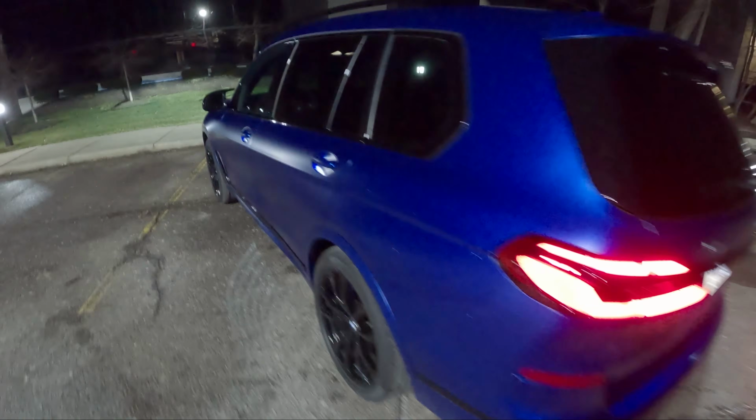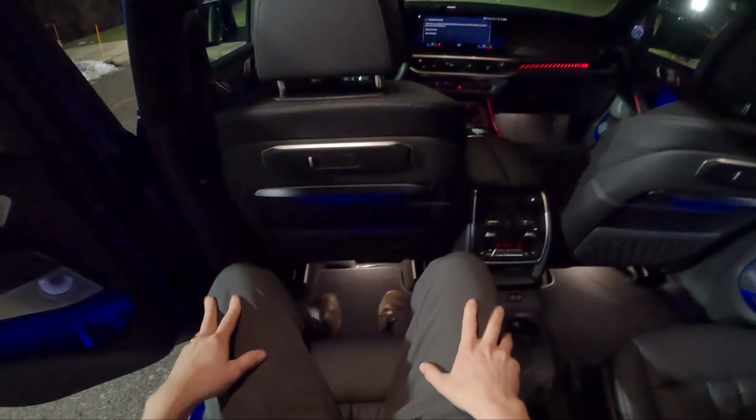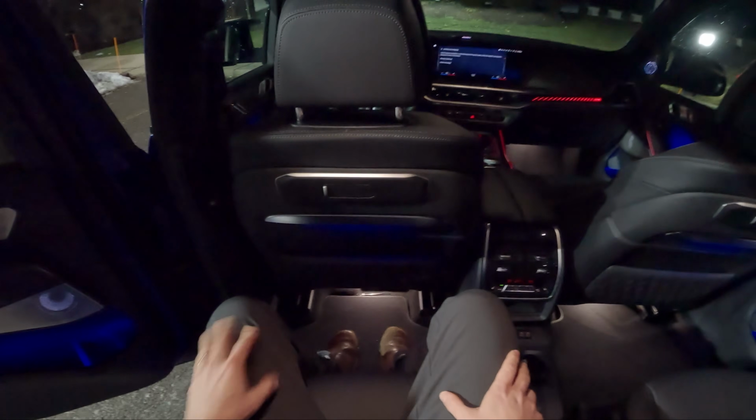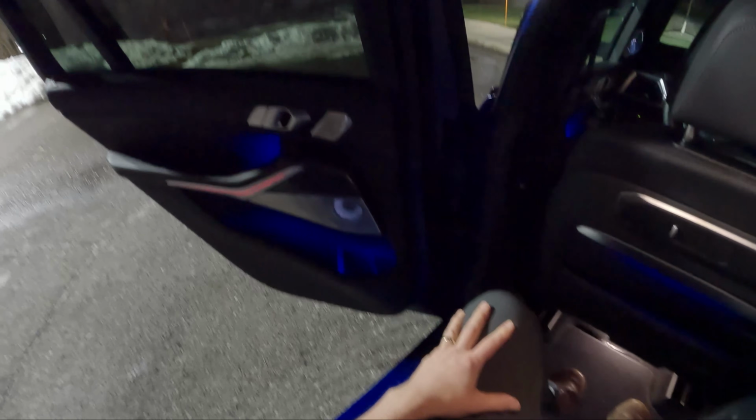Let's show you what that second row looks like. Really nice comfy chairs back here. We've got a decent amount of space in the back of this X7. Haven't spent a ton of time in these. I drove an Alpina XB7 last year.